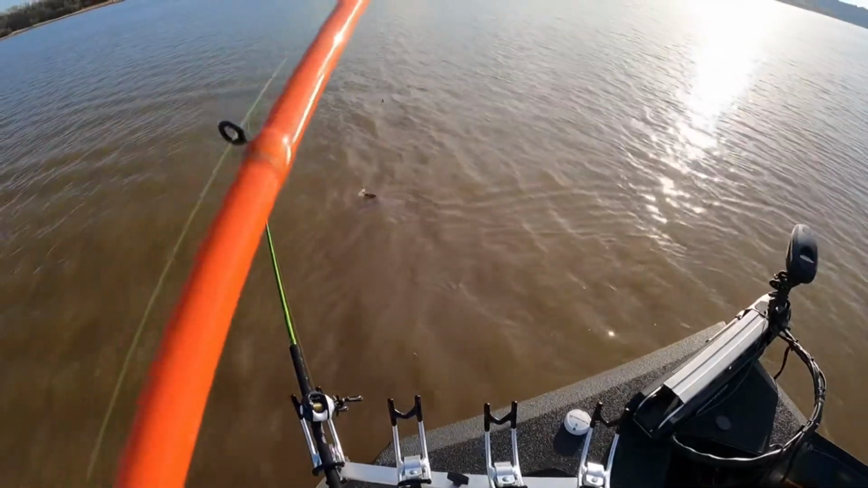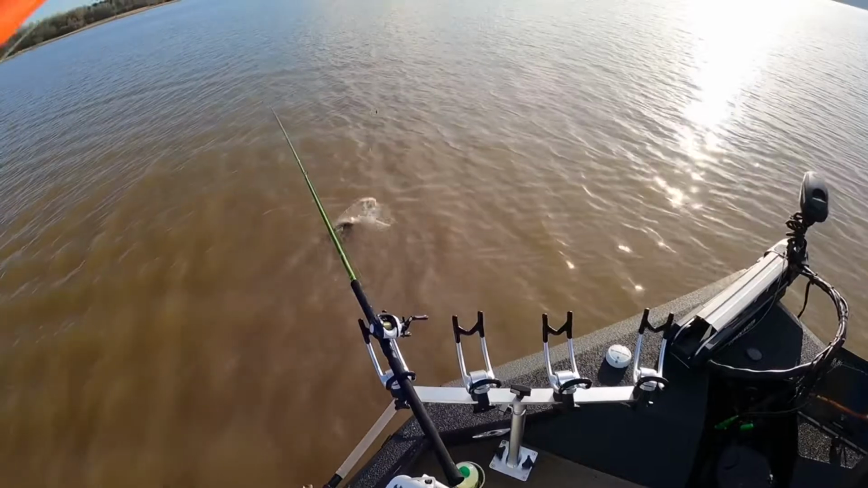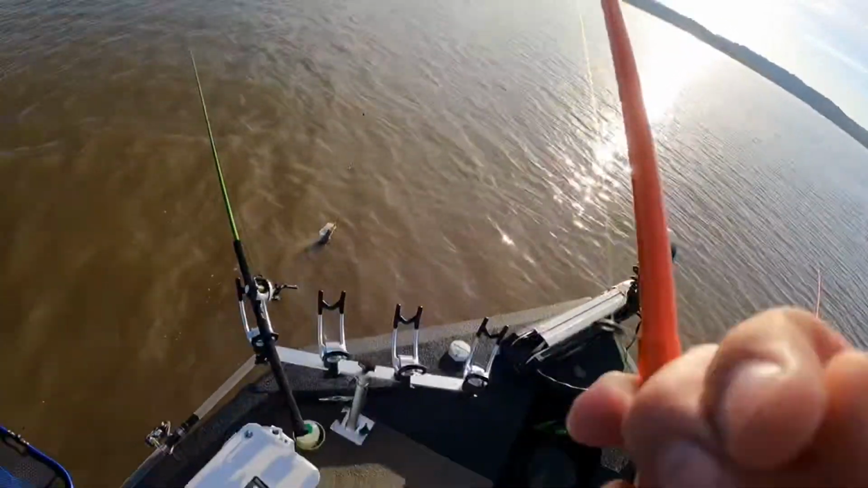So we're still trying to get set up out here catching these slabs. I ain't got the GoPro set up or nothing. Here, you want to hold this?